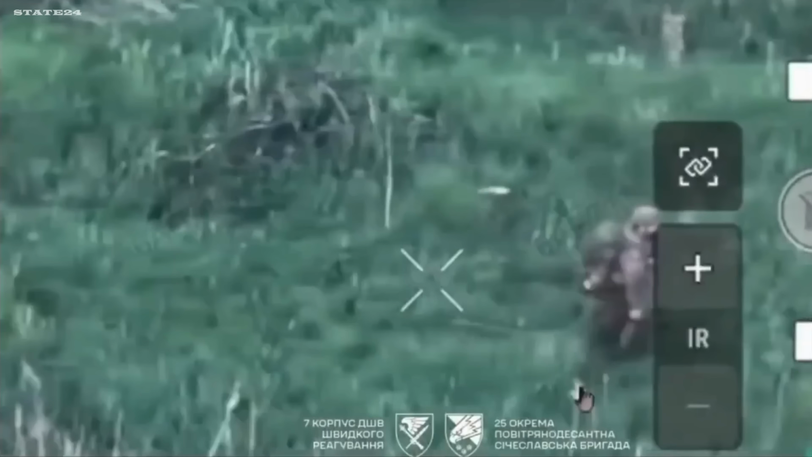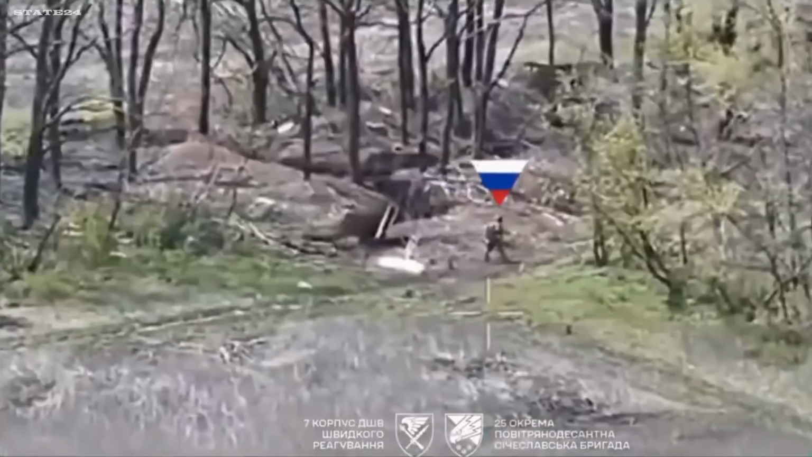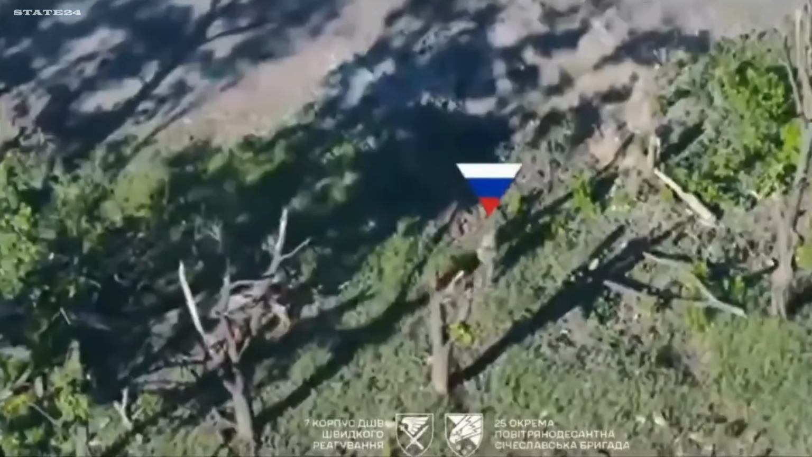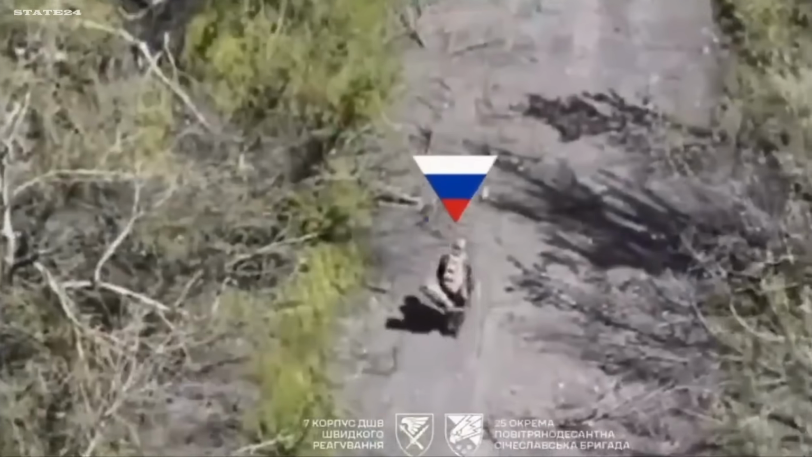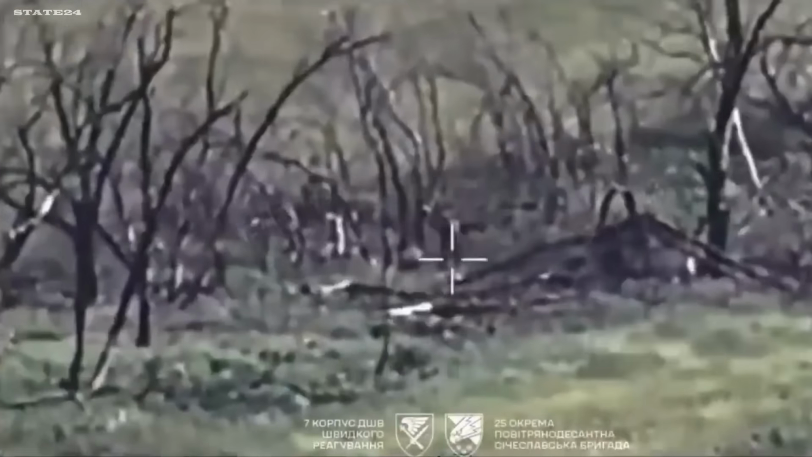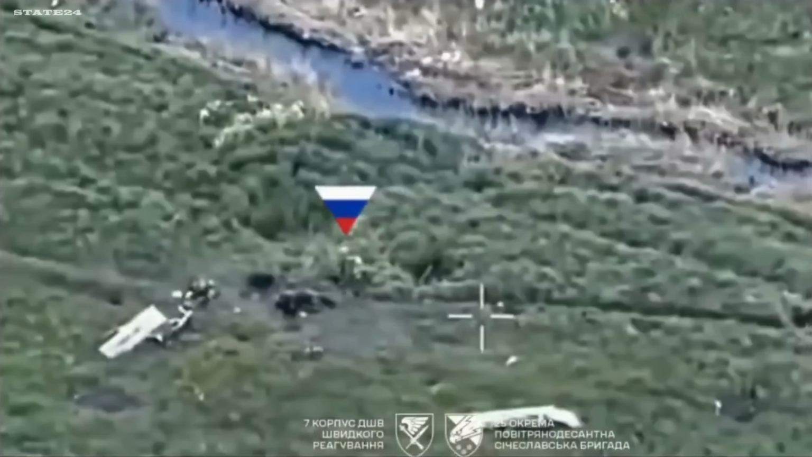A Russian soldier walking alone with no clear direction, doesn't seem to know where he's going. Ukrainian reconnaissance drones track him for a while. An FPV drone is already on standby. It never gets the chance to launch. He walks straight into a minefield, completely unaware. Seconds later, he triggers 2 mines at once.